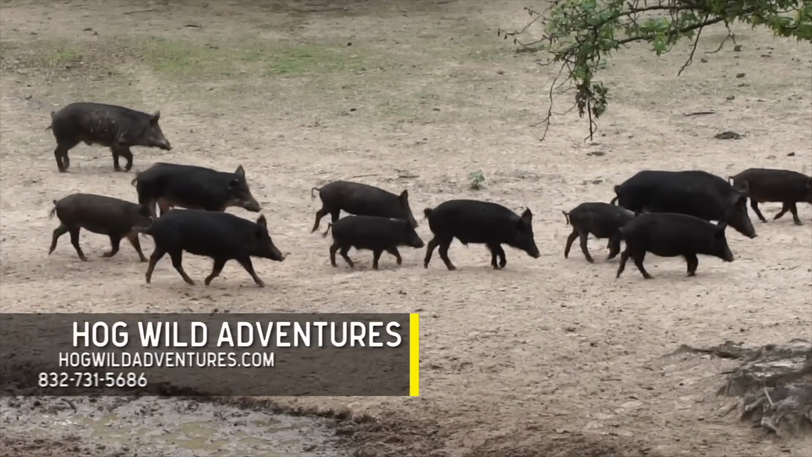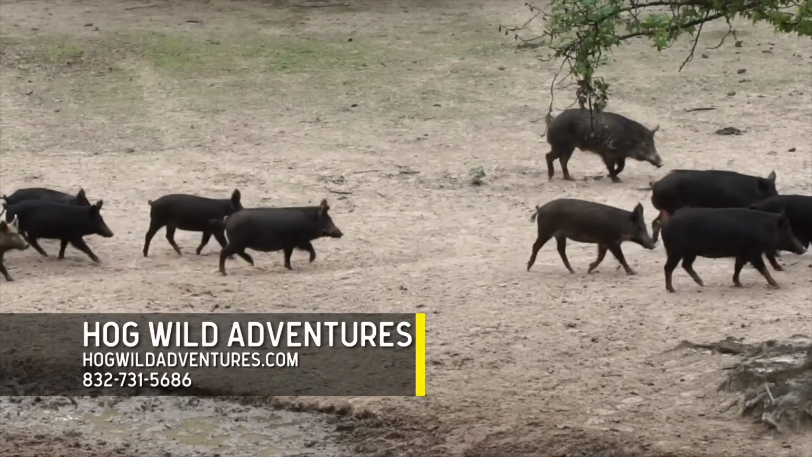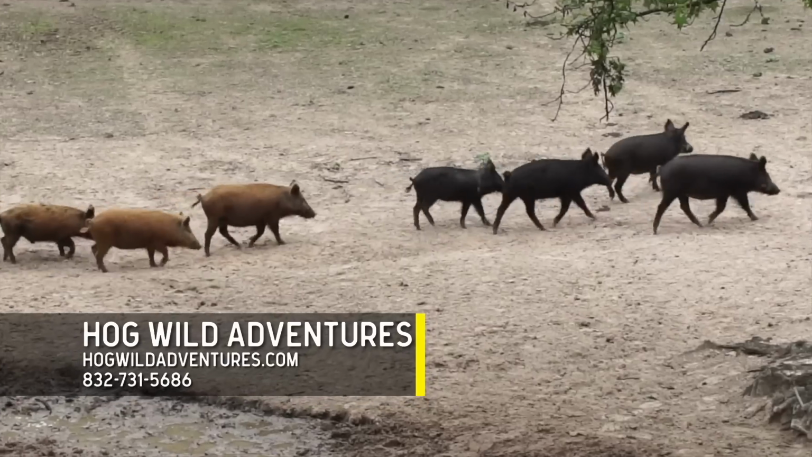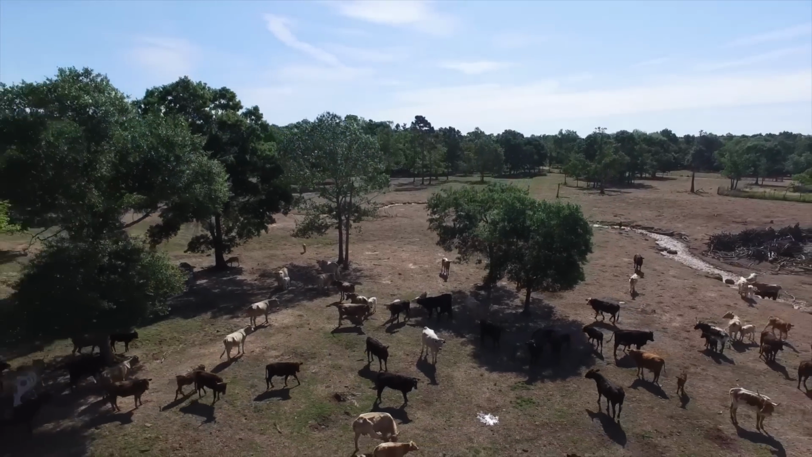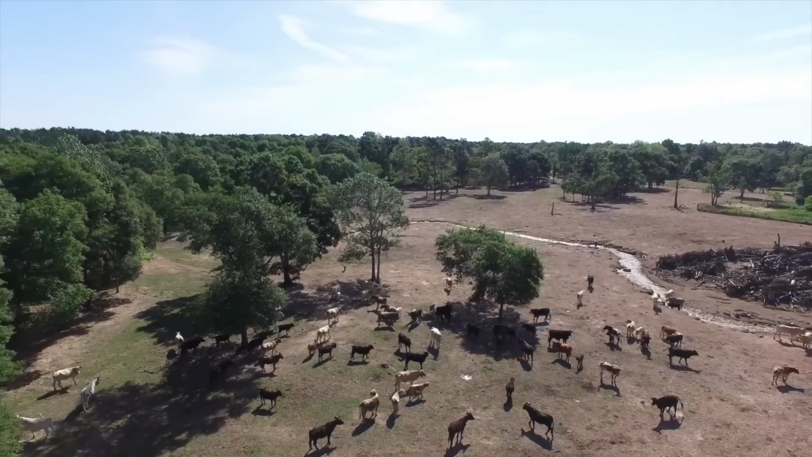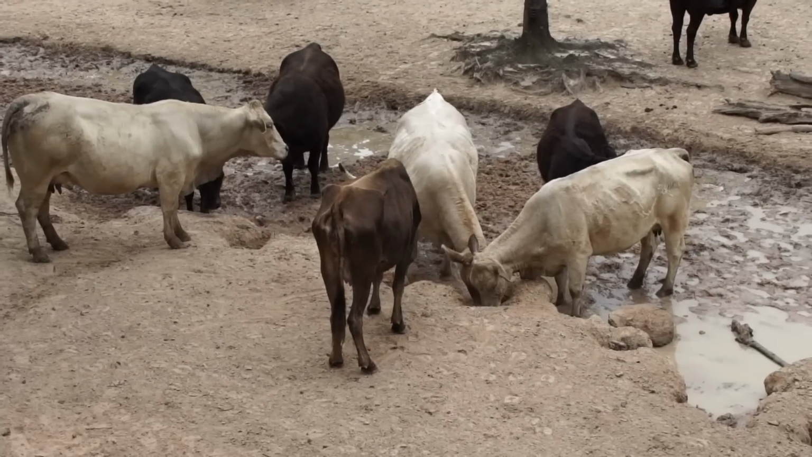And as far as the number of hogs on this place, you think, what gives? I mean, seriously, how come there's so many hogs? Well, the answer is really, really simple. This is a working cattle ranch. That's why there's so many cows. And the reason why there's so many pigs here is because there's so many cows. They feed the cows every day. And where they feed the cows, they feed the pigs.